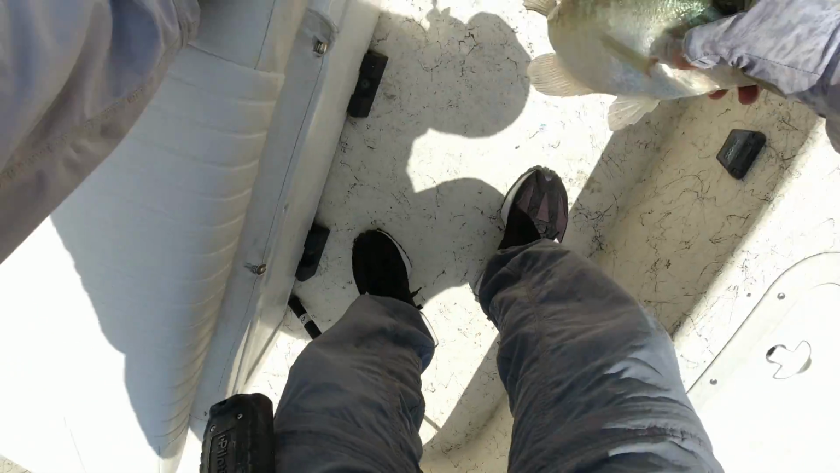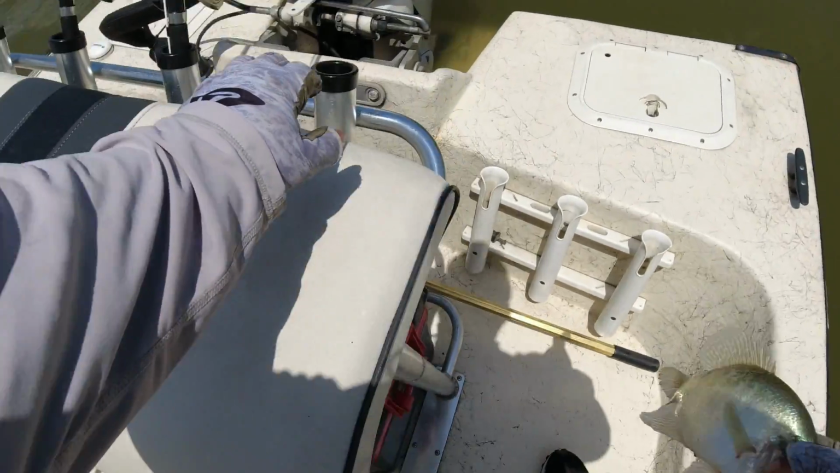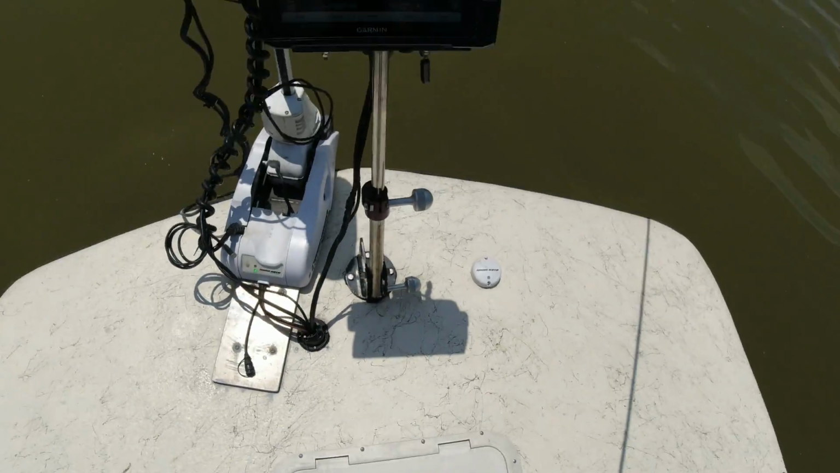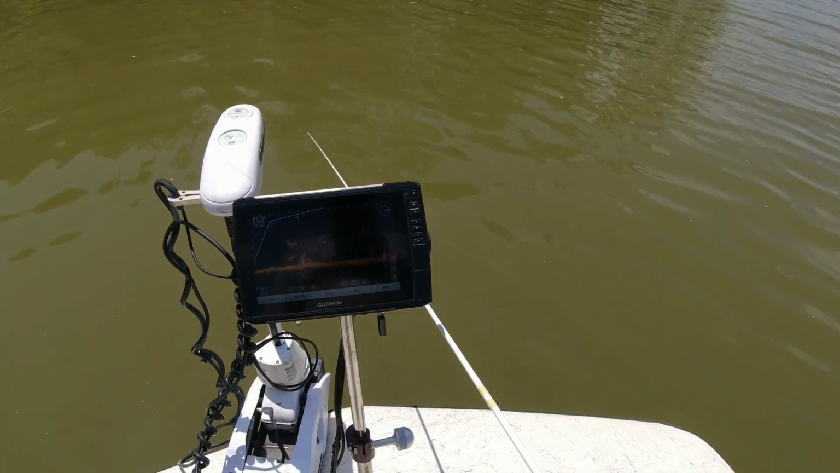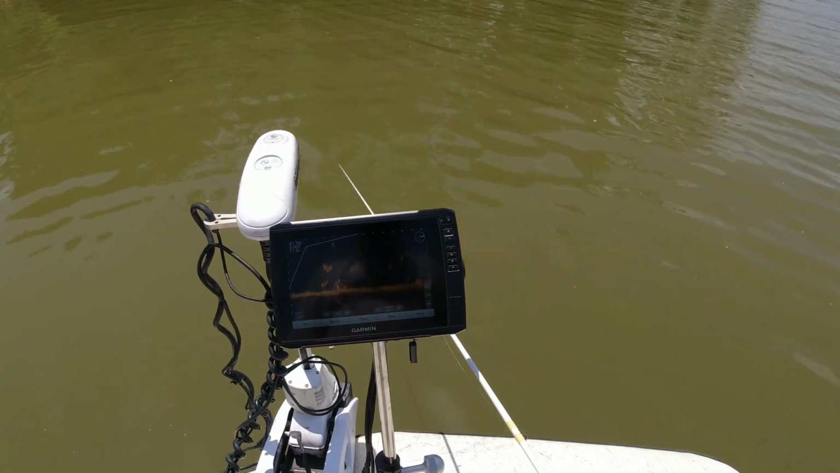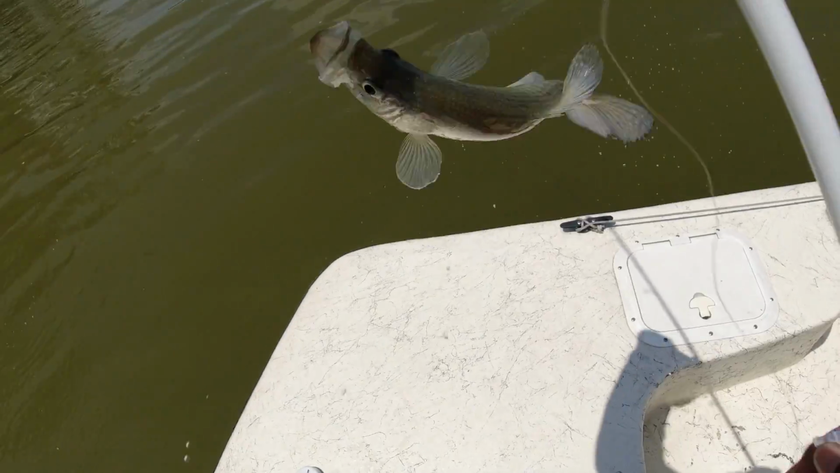Solid fish there, y'all. Solid fish. Solid fillet. Nice and thick. Oh yeah. I've been out here, what, 10 minutes maybe? See if there's another one right there. If that's another one, oh, there he is. He's right there on the bottom.